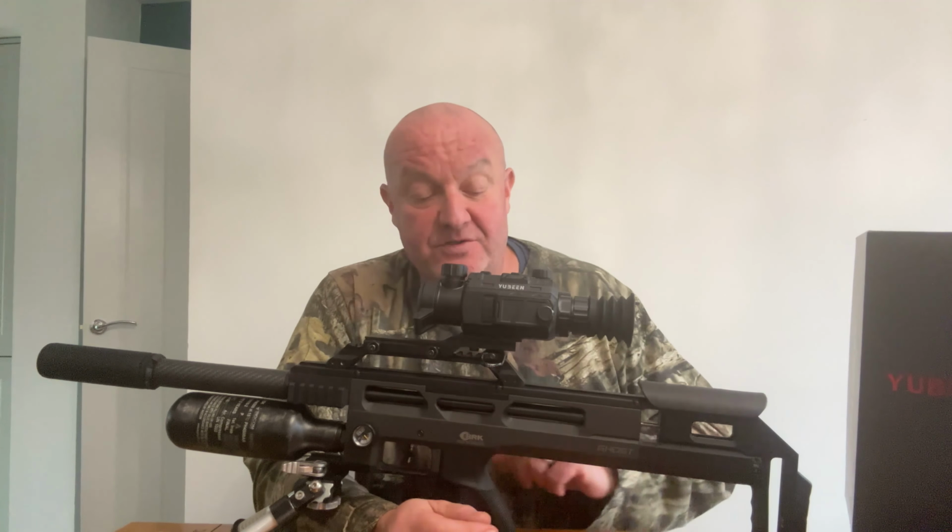Within the box, what you get is an instruction manual, a charger, a USB-C connector, and you get 4 of these. These are the 18500 batteries, so slightly smaller than the 18650s you'd use in a DNT.